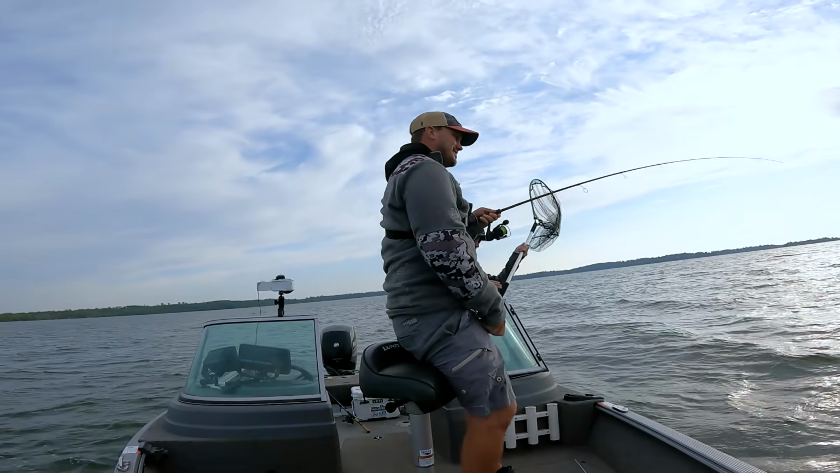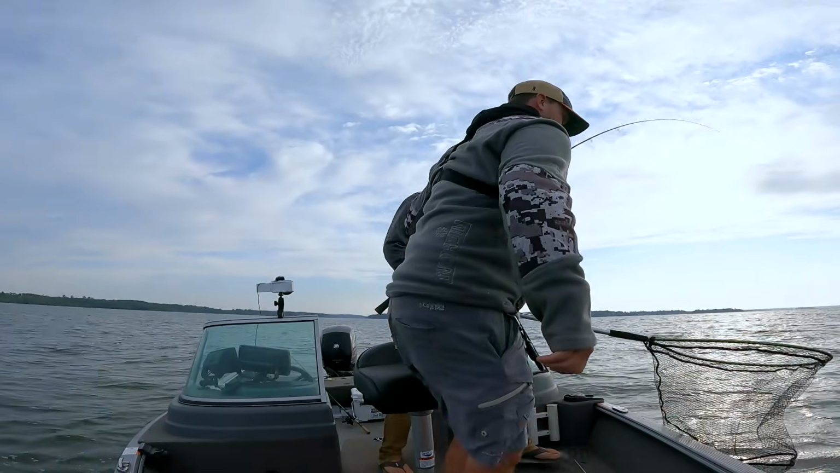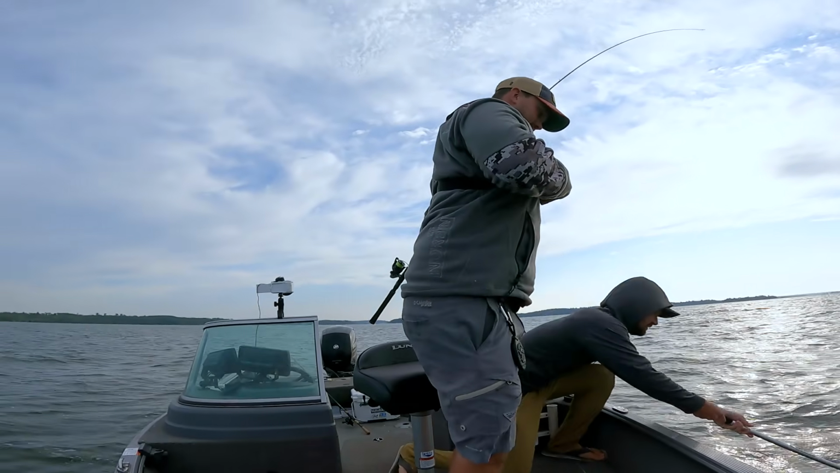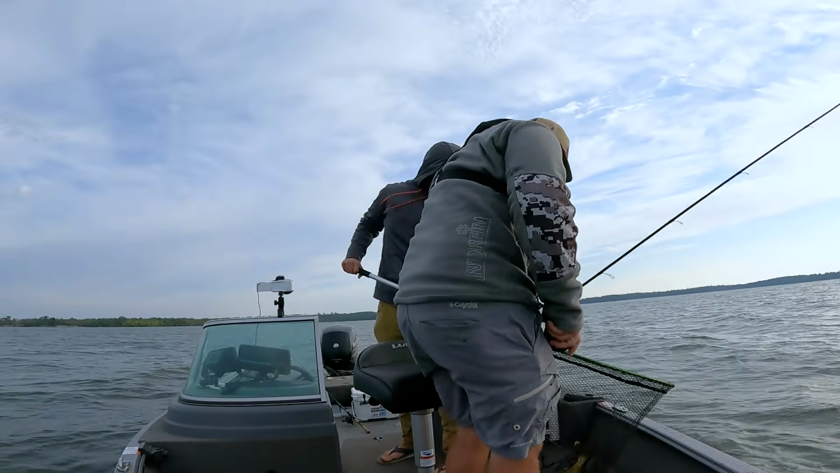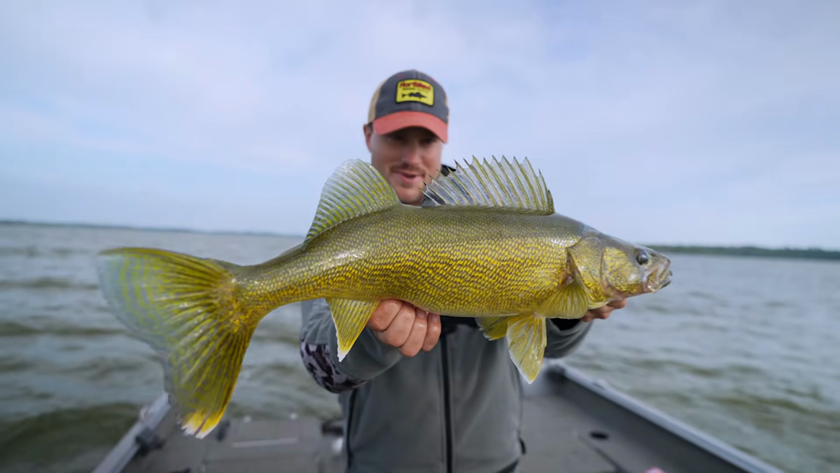God, all these fish are just so heavy. Not a giant, but still solid. Sorry, I'm trying to get him in the chest cam still. Did I scare you? Oh, it just popped out. Oh, that's actually a decent fish. Yeah. There we go. Another beauty.